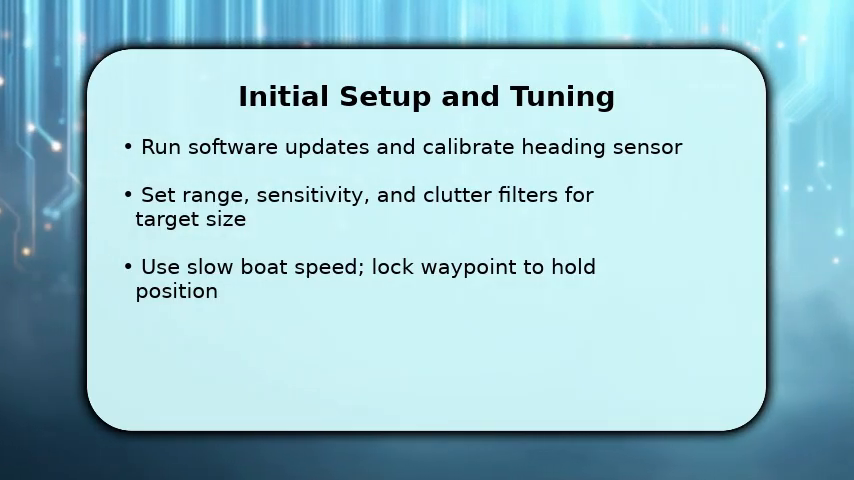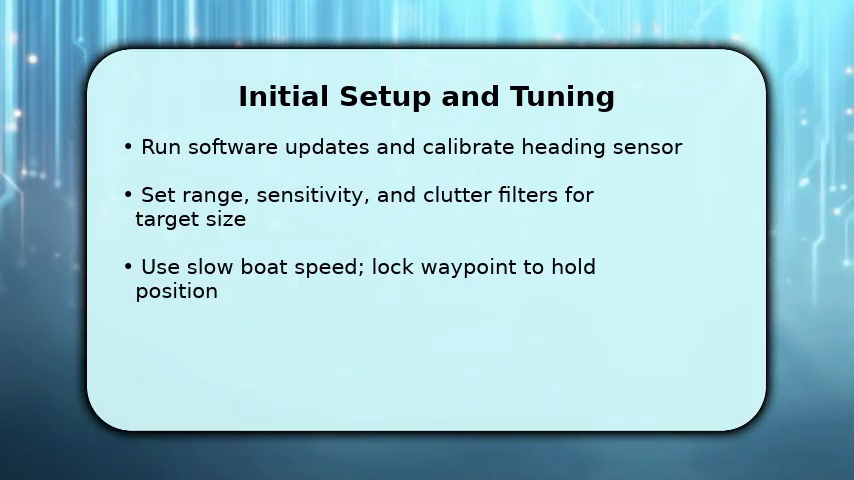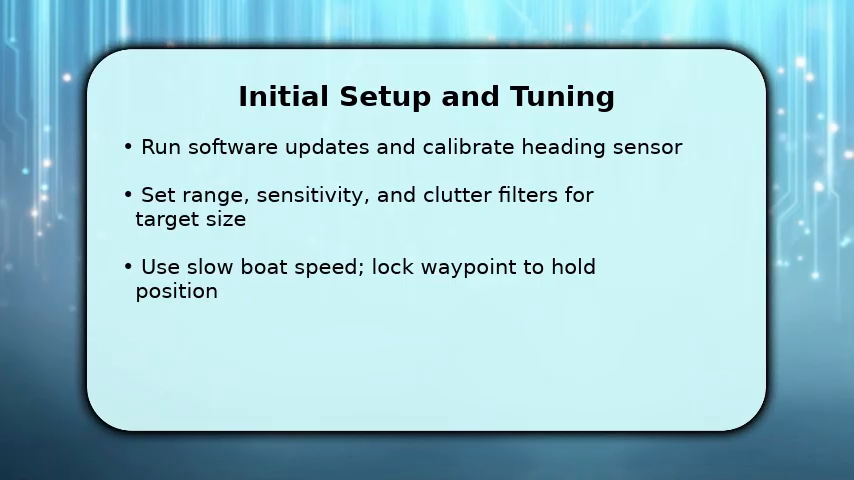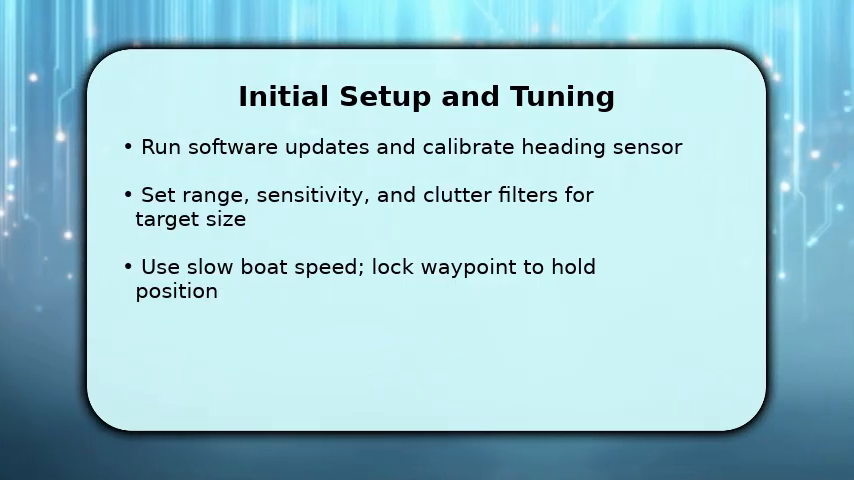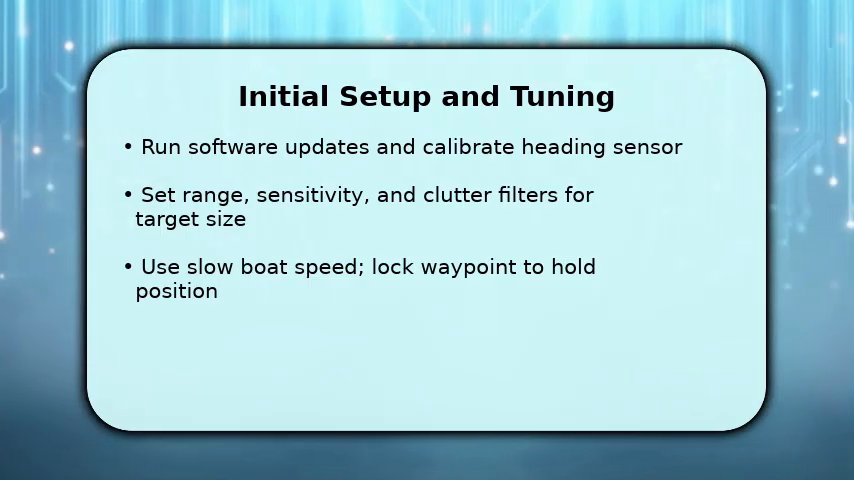Raise sensitivity for small targets and lower for noisy water. Use clutter filters to cut surface noise. Once done, slow the boat to walking speed or engage position hold to stabilize imagery. Moving too fast smears moving targets and hides structure details.